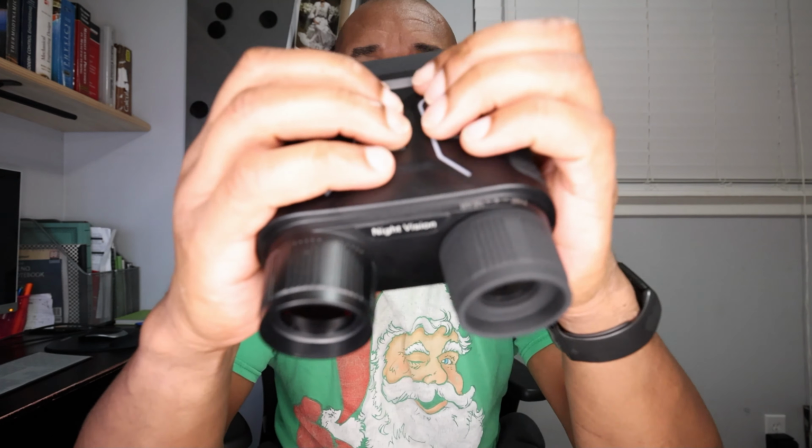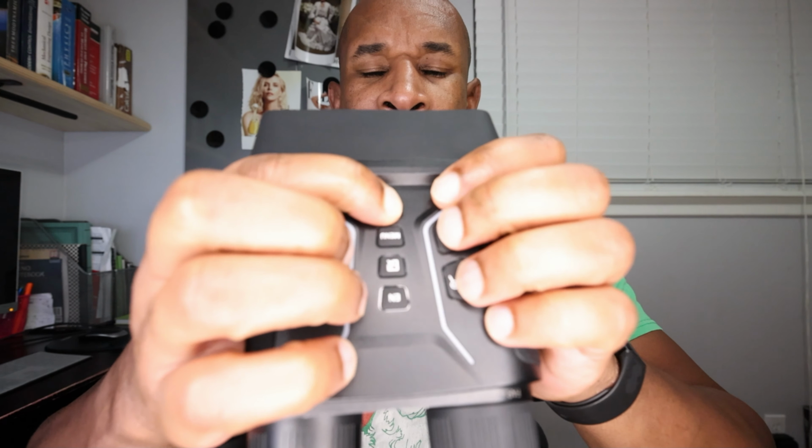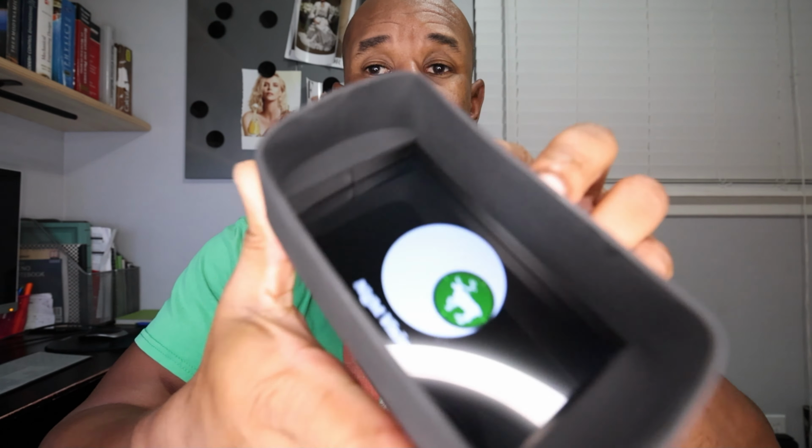So quickly, easy to turn it on. It's very simple with a two-hand control, right? To turn it on, you could just long press. You have to actually long press it for a few seconds, and then you can see that it starts to come on. The good news with this is that it's night vision, but you can also still use it in the daytime as well, or low light.